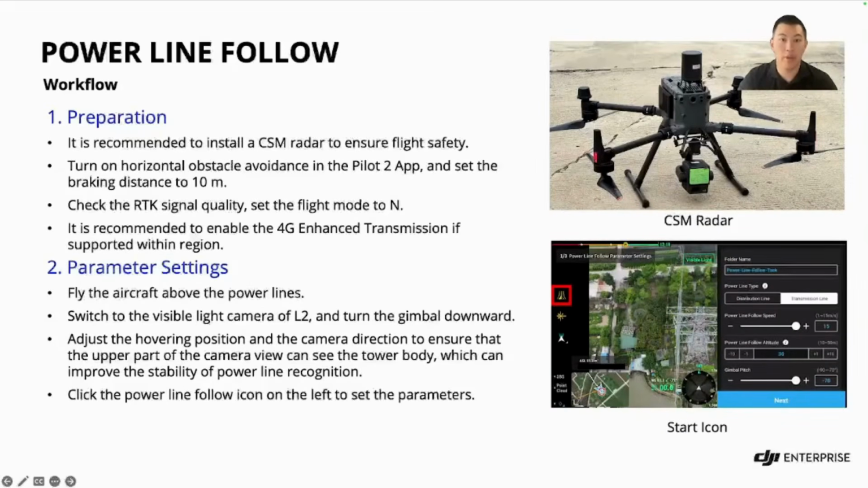So let's go over the workflow. Step one, that's always going to be your preparation. For the M300 and the M350, we recommend installing a CSM radar for enhanced safety during the flight. Note that this is specifically for the 300 and 350 only, because the M400 RTK already has a built-in rotating LiDAR module on top and millimeter wave radar built in. So the CSM add-on isn't compatible or even necessary with the M400.